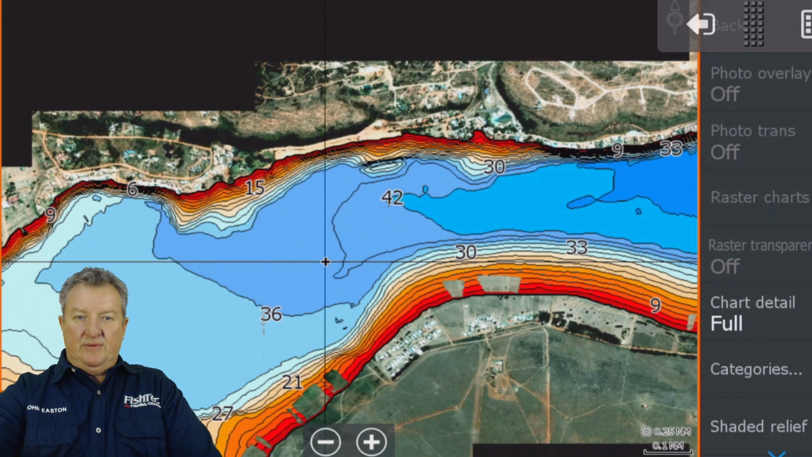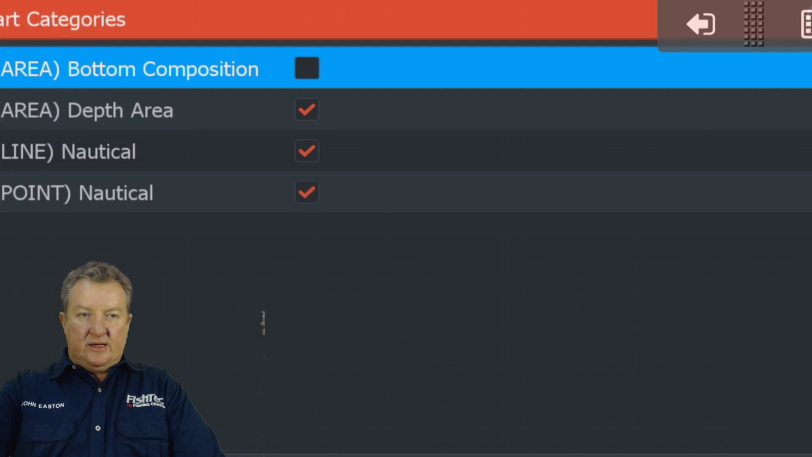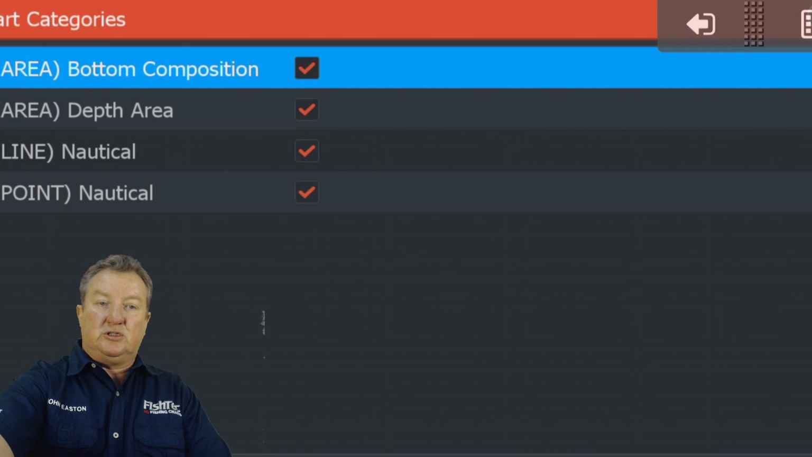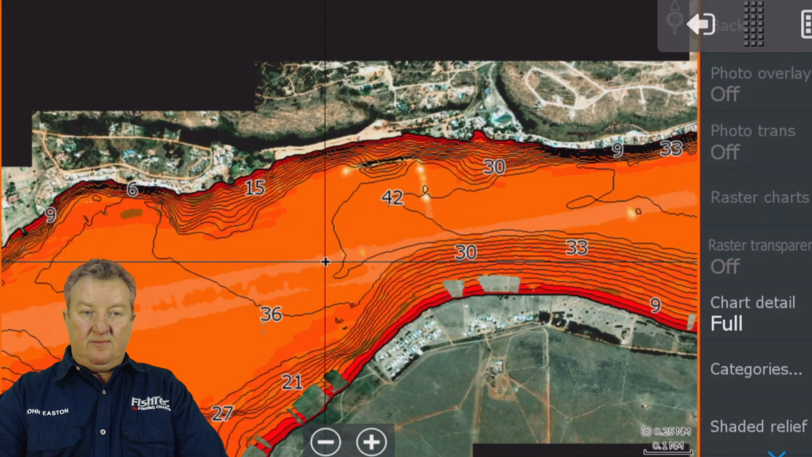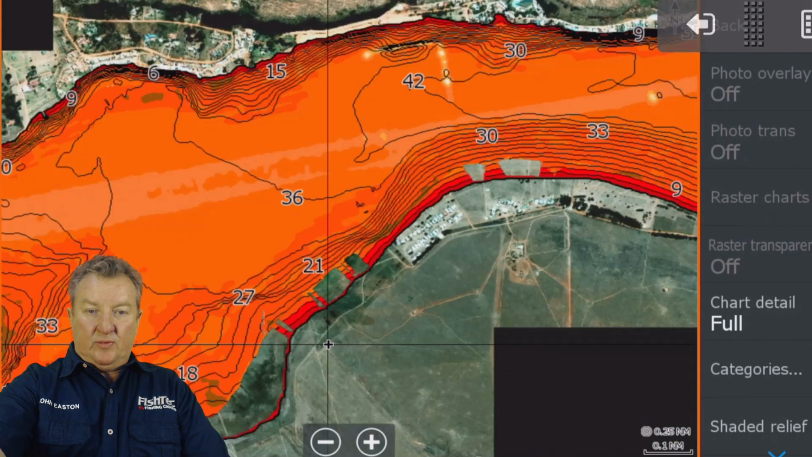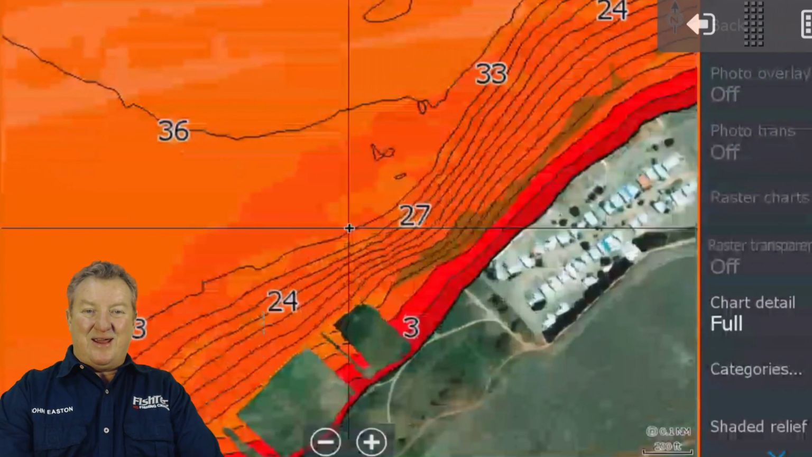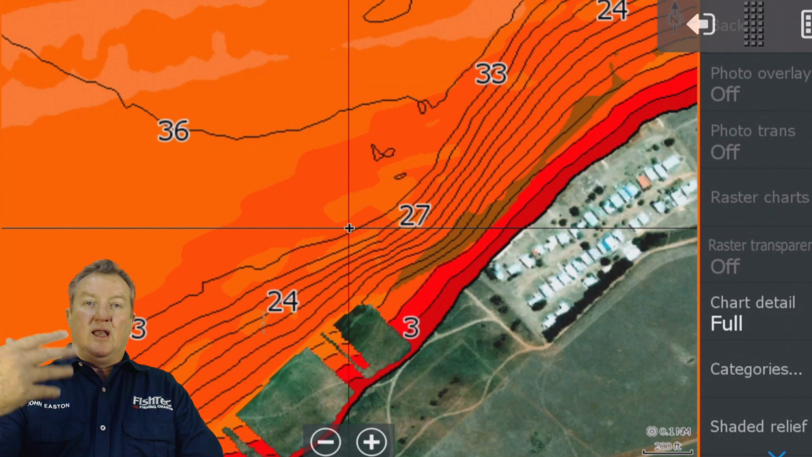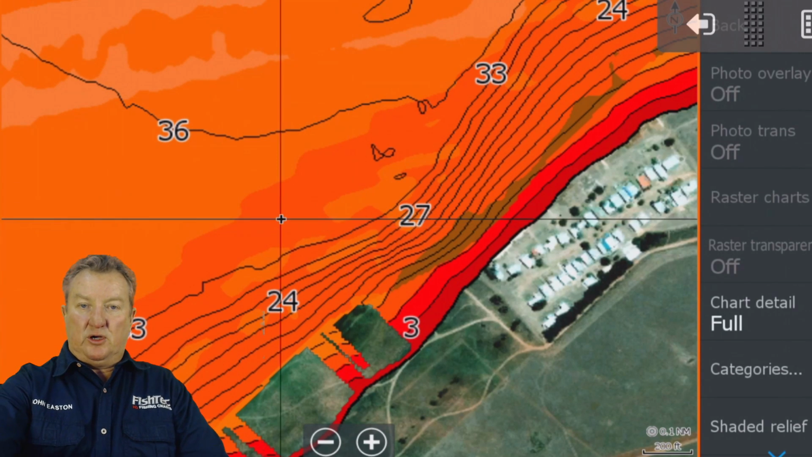Thank you very much. Categories. What else have we got? On the Bronkhorst chart, I've added bottom composition. And there it is there. You can see your bottom hardness. Obviously your redder area, the oranges, is your harder bottom, and then the lighter it gets is your softer bottom.